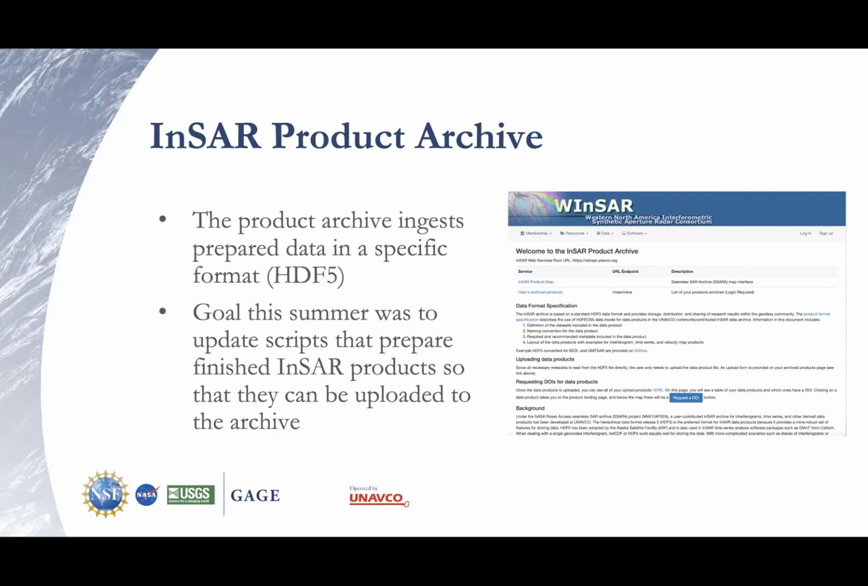So yeah, the archive itself uses a very specific file format, HDF5 files, which I had some experience with just because different InSAR softwares use those files, but I got to really dig deep into how those are structured this summer, essentially because my goal was to update existing scripts and also make others to take products that were made with current software versions and make them uploadable to the archive.